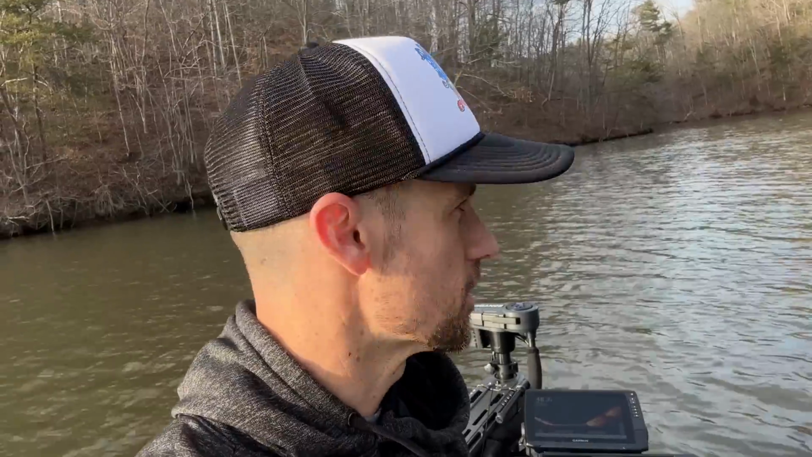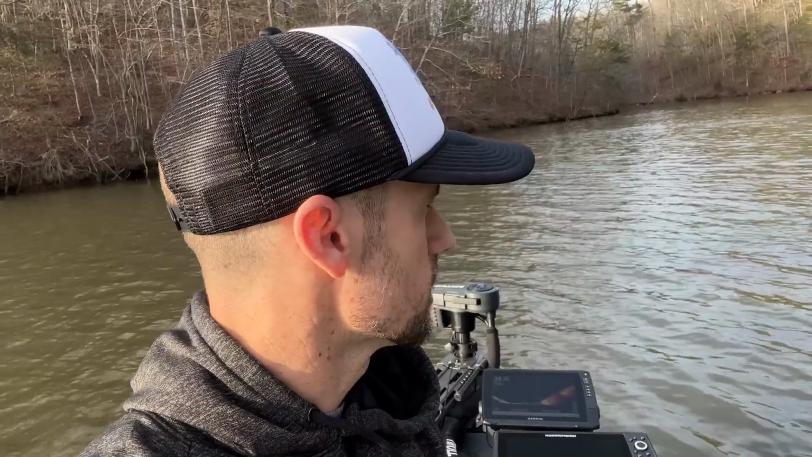So the whole deal with Livescope is it's a live view, and with all forward-facing sonar it's a live view. It's a 1,000 kilohertz signal, so it's really fast. Got amazing detail on the feedback, something we've never had before up until a couple years ago. And what this means is that you can actually watch what the fish are doing down there on the bottom.